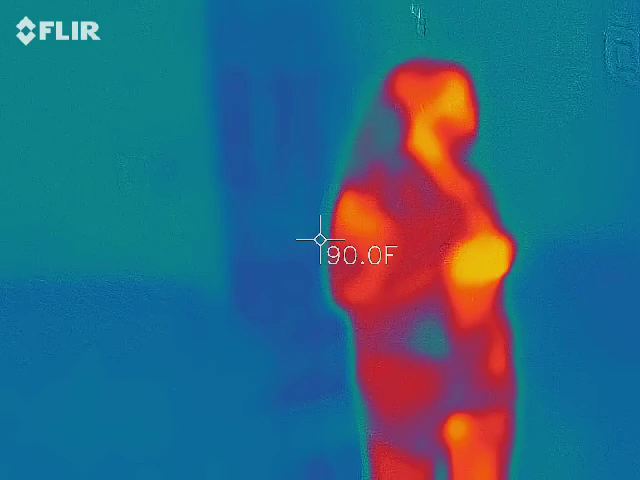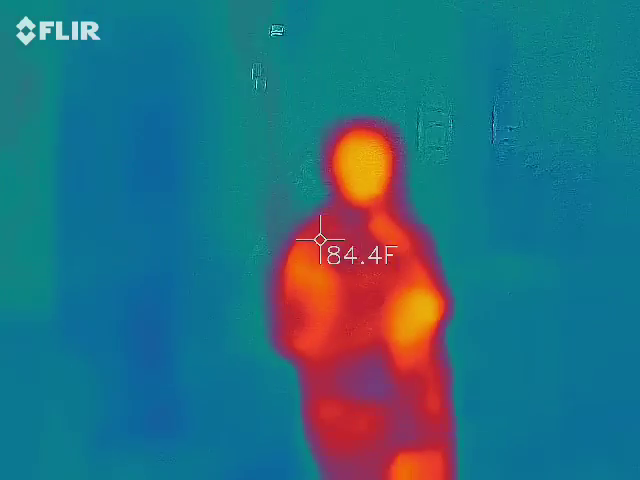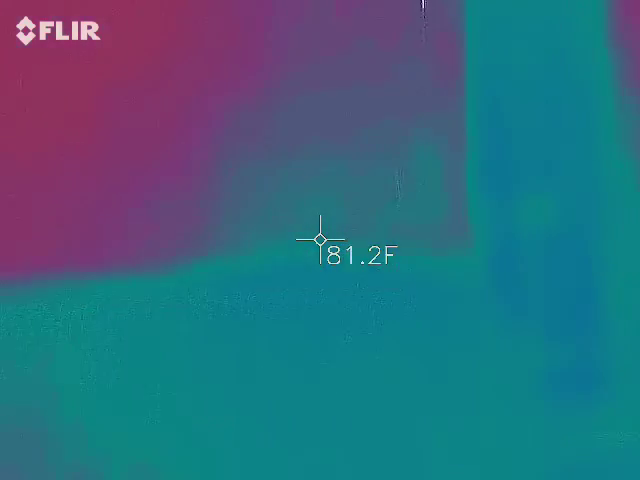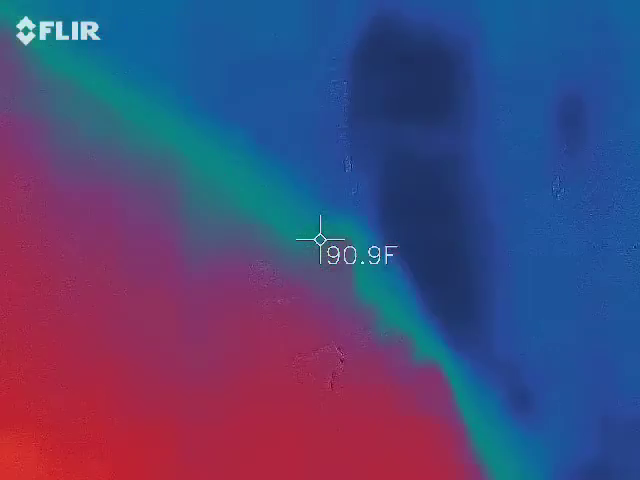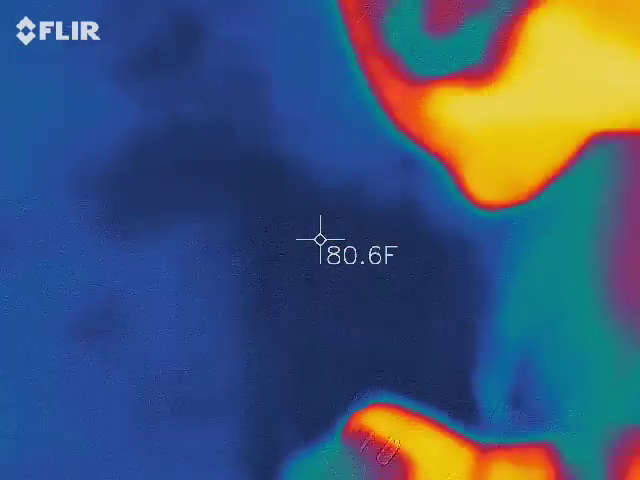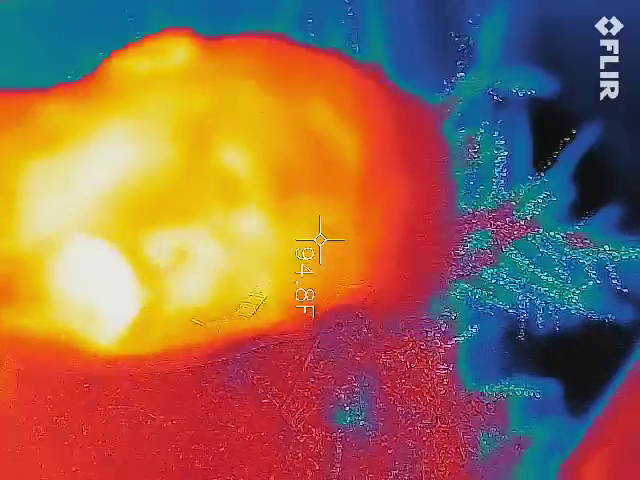Some of these have little cards. Here's the handprint with the thumb on the other brick. Right here, it's the thumbs over there. Oh, wow. Wait, can I see that? Here, see? Put your left hand in it. The other one. Other hand.